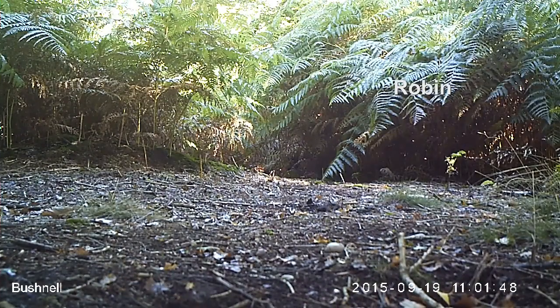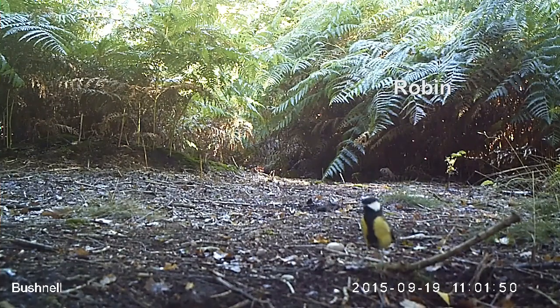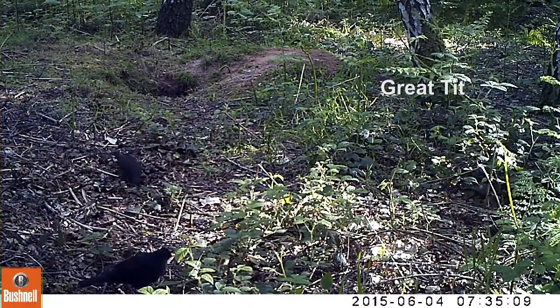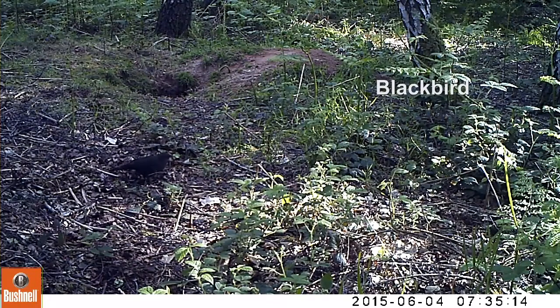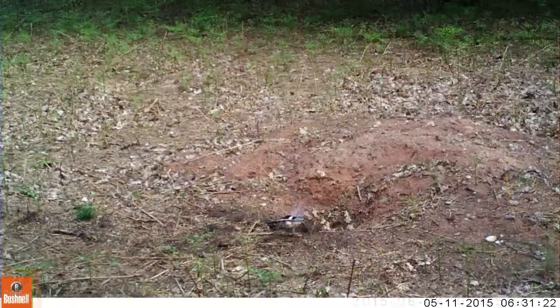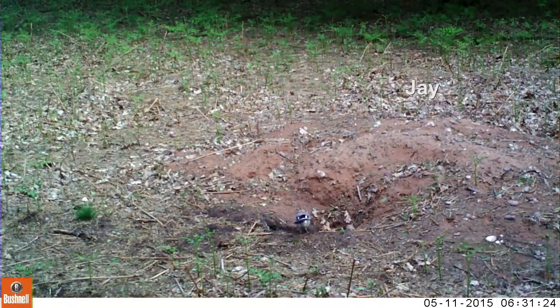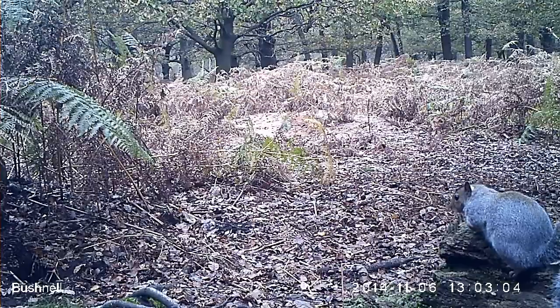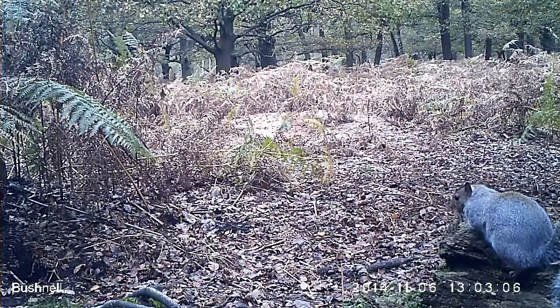Over a period of 20 months, we had 7 trail cameras out in the Sherwood Forest National Nature Reserve. Through this, we were able to record what type of wildlife species are out in the forest and capture also their different behaviors. Of course, this included also species you will see when you're walking through the forest, but the cameras bring us closer to the wildlife.